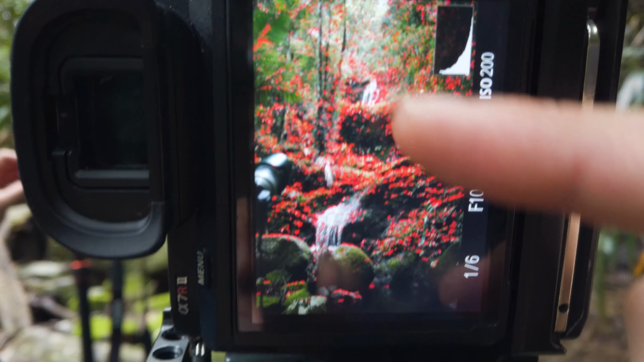So we just found another waterfall along the track, just about to stop for lunch, but decided to stop at this one first. Again, it's another waterfall I've photographed, but I'm trying to take the scene in a different way this time. Last time I took this one, I got really up close to the waterfall, same wide angle lens, and I tried to do a square comp just having the waterfall in the shot. But now I've sort of stepped back, I'm trying to capture it more as a scene rather than as an individual waterfall.